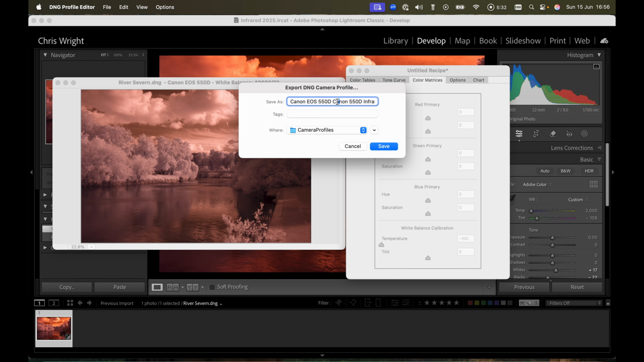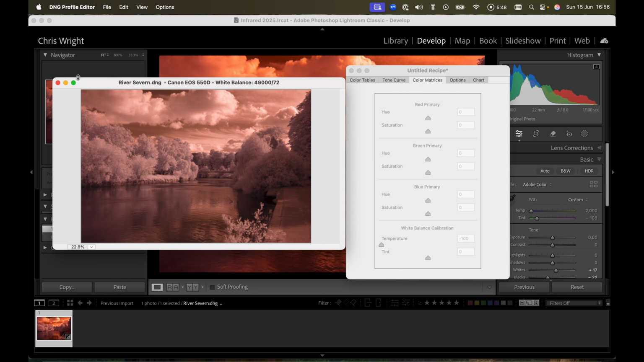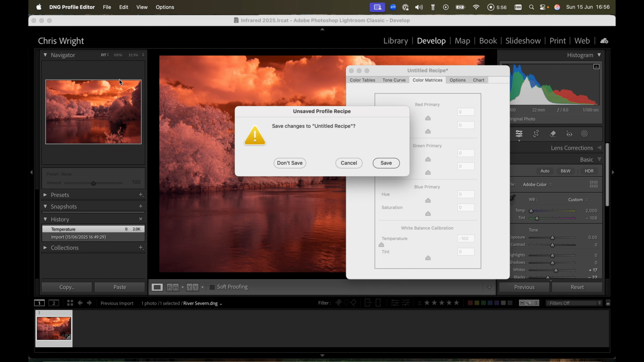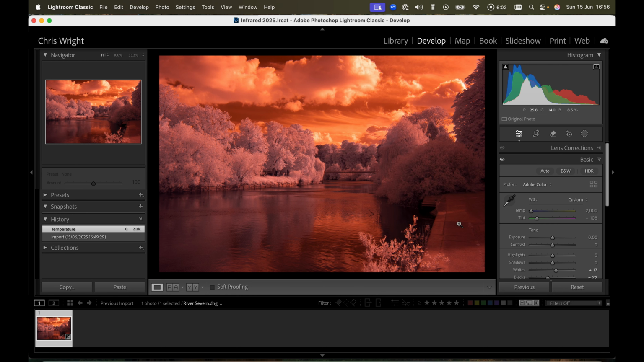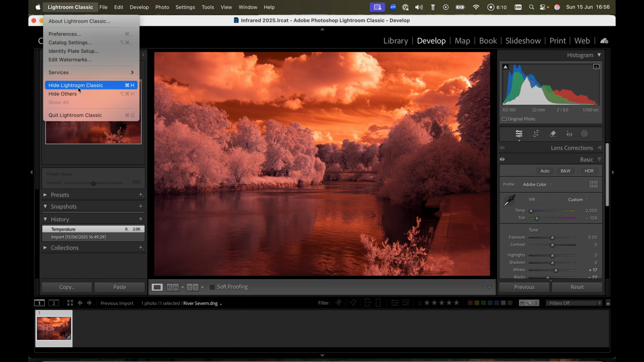Okay, and just check that's picked up. Yeah, June 2025, okay. And it knows where to put this. Okay, so let's export it. Exported successfully. Alright, so now we can kill this off. Don't save. You can save that if you like, if you want to regenerate it. It's a good idea. Now we need to restart Lightroom Classic.